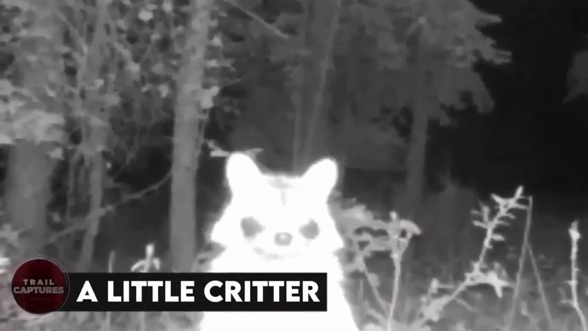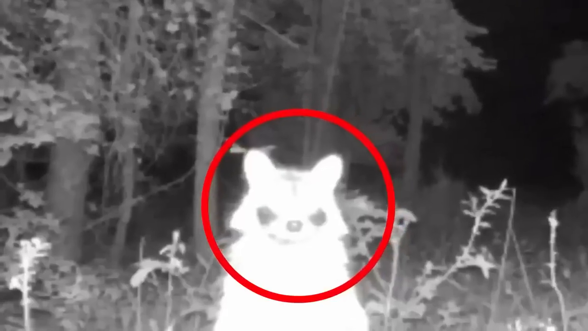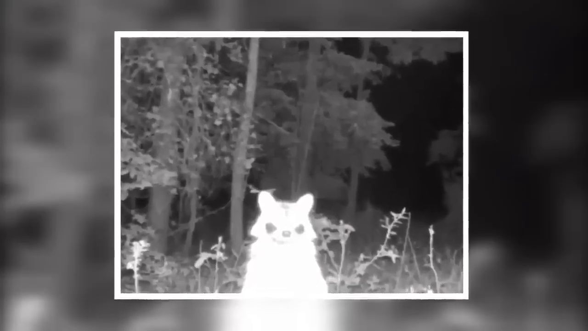A little critter. Is that a raccoon? Or maybe some other animal? But that devilish smile and the eyes looking straight into the camera make this picture cutely creepy. We have no idea what was going on in that little being's mind, but it wasn't something good at least.